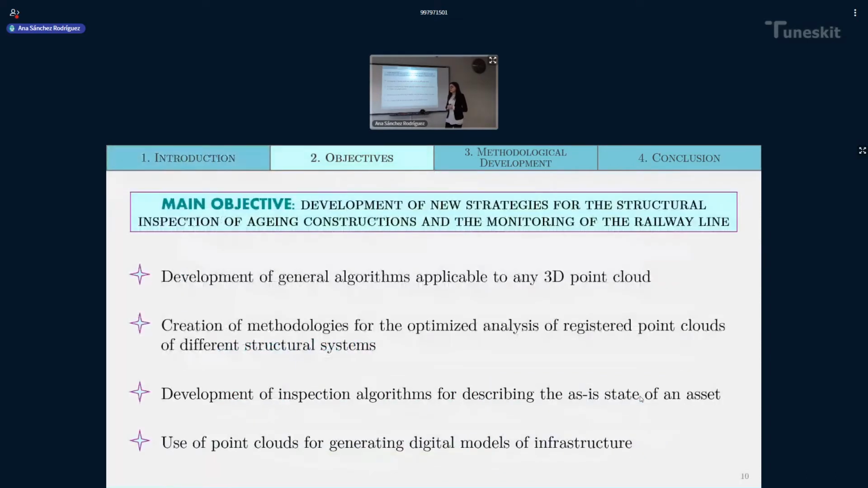And all this was summarized in the thesis as one main objective, which is the development of new strategies for the structural inspection of aging constructions and monitoring of the railway line.